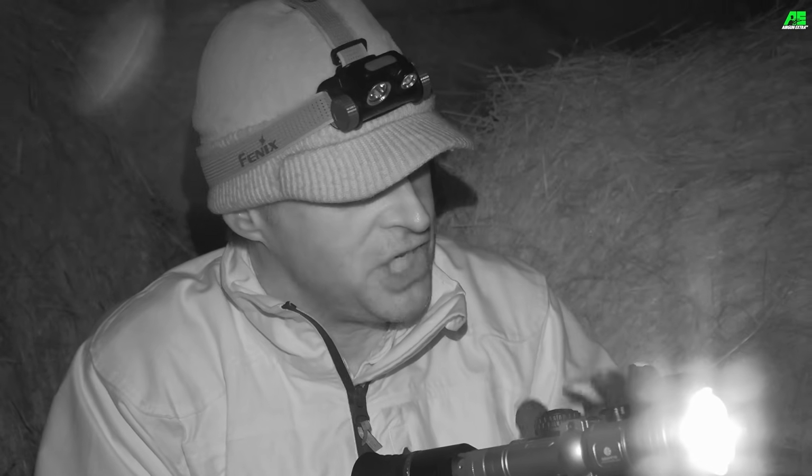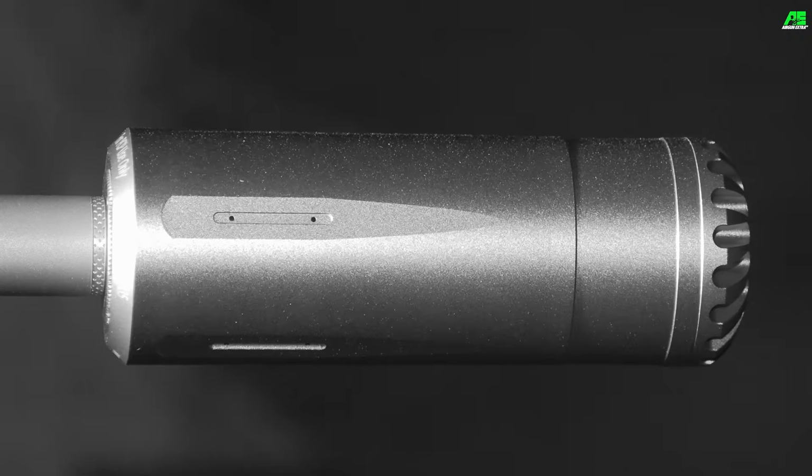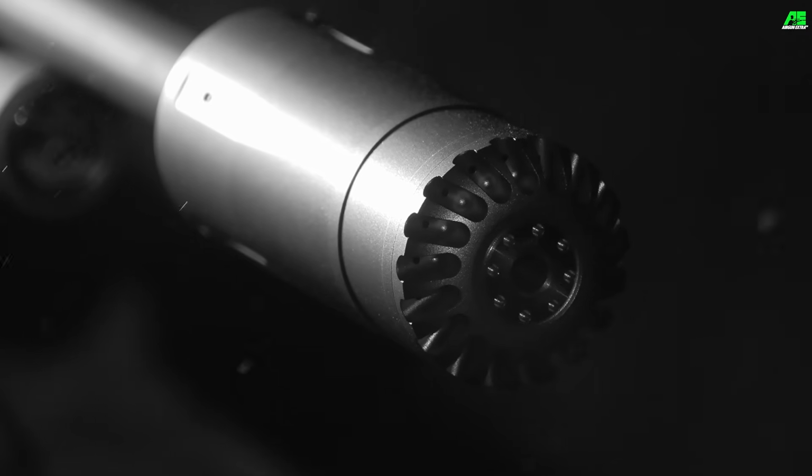Now, as I've said, this Huntsman Safari is a very accurate little air gun, and in terms of keeping it stealthy, I've got the Eagle Vision Cam Helia moderator on here, and it's a very effective silencer, and one that I've been using on a few of my guns recently. It's probably quite deceptive in here. Firstly, we've got quite a sensitive mic on the camera, but also it's quite a tinny building. The acoustics are terrible, so it may not sound as quiet as it really is, but take my word for it, it is a very effective sound suppressor, and it even has caliber specific inserts to make it even more effective, and it really does do the job.